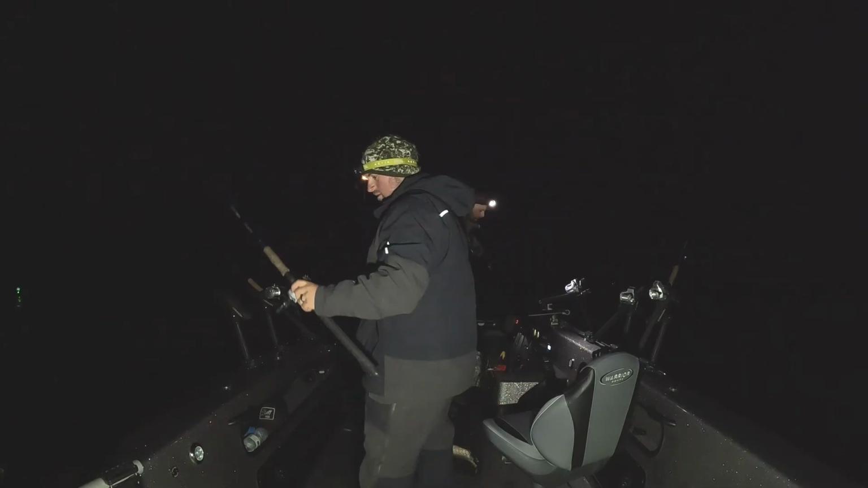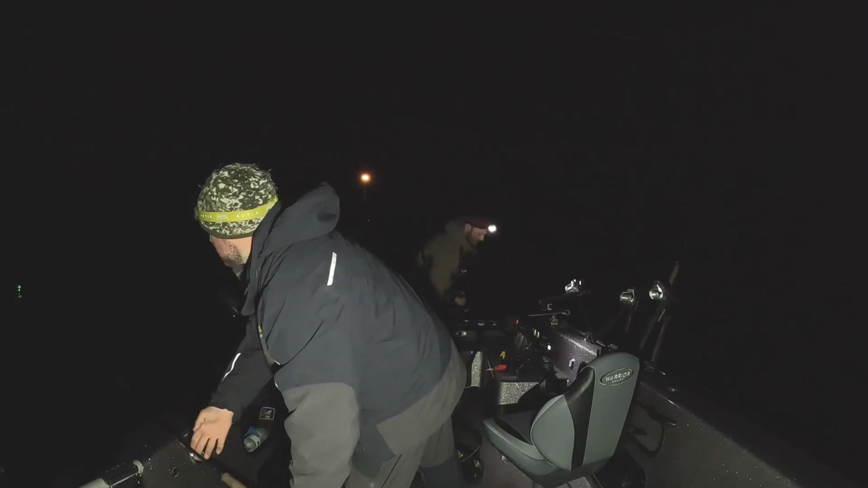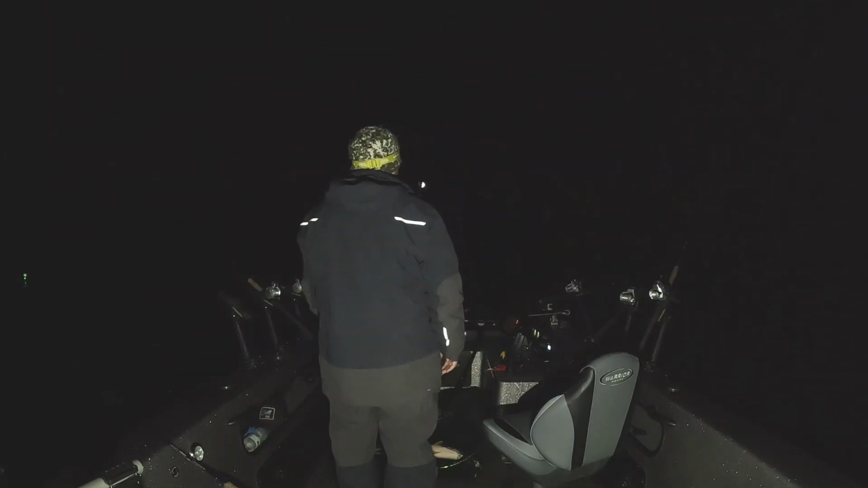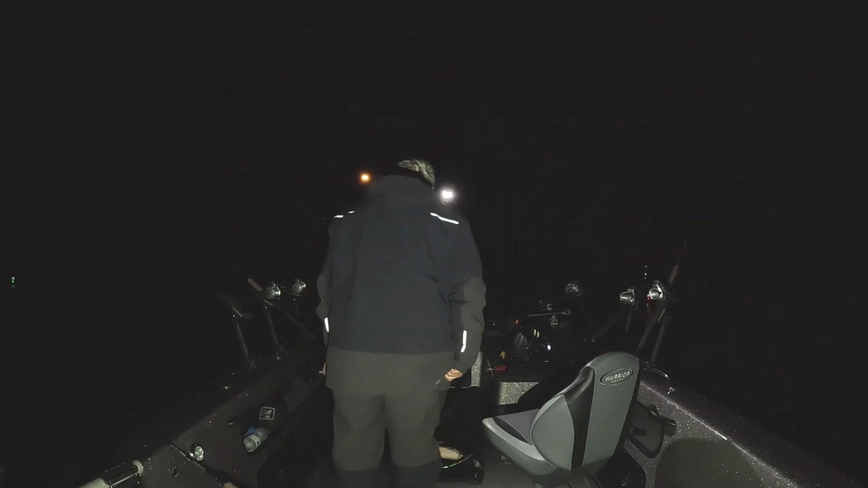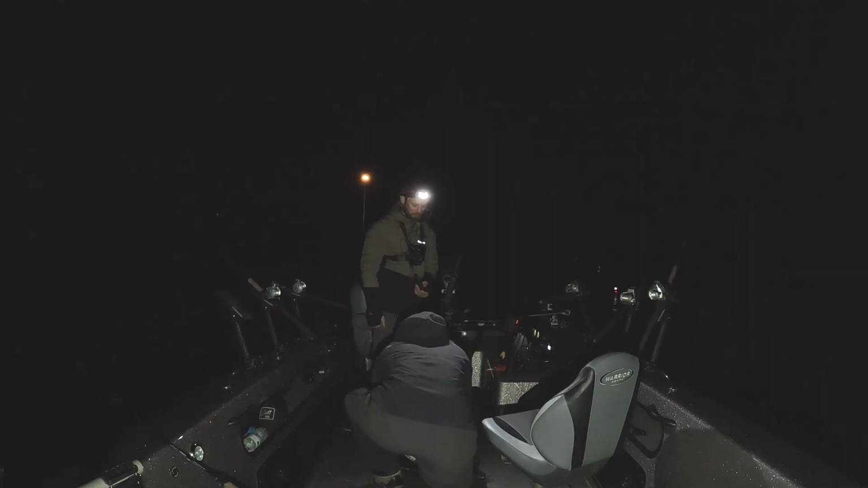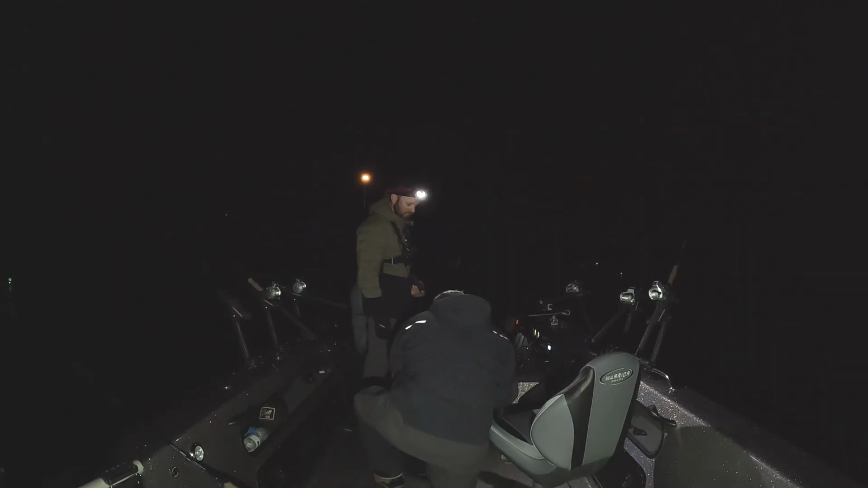There we go, Ryan. Now, a lot of people might say trolling's not a super fun way to catch a fish. The excitement I have when a fish smashes a jig, Ryan, is similar to the excitement level I have watching one of those lights on the planer boards dance out of the spread in the dark. It's just one of the coolest things to watch.